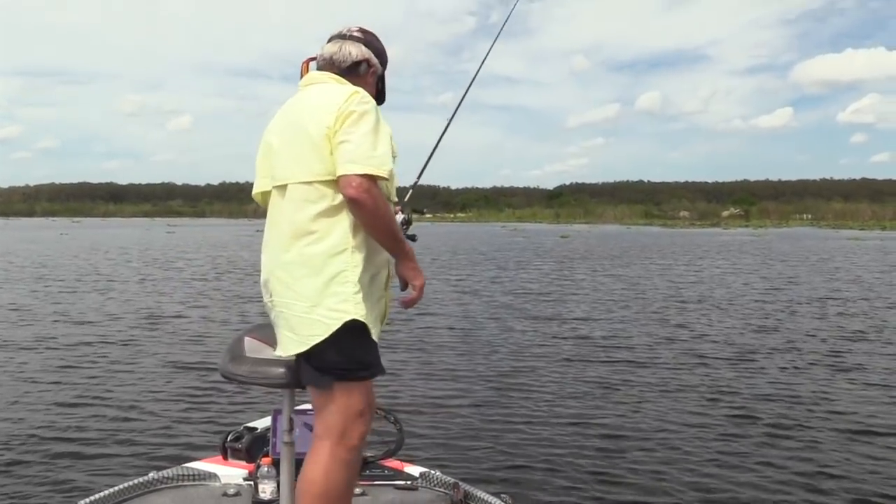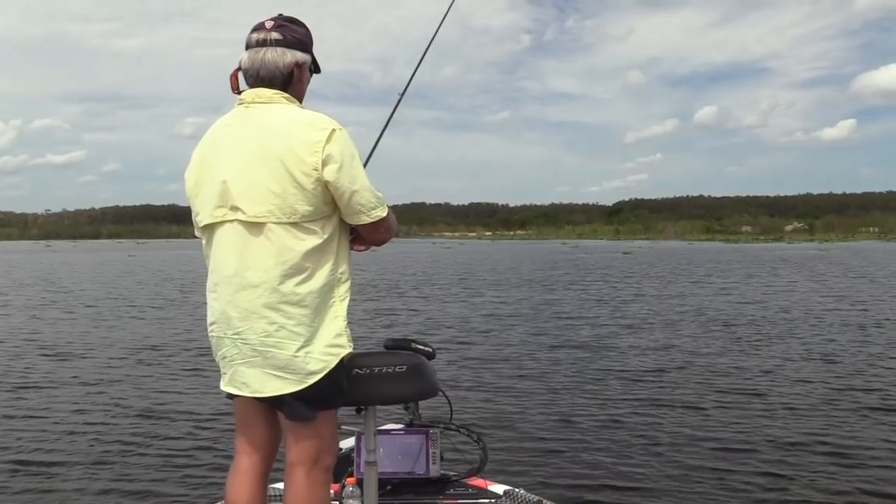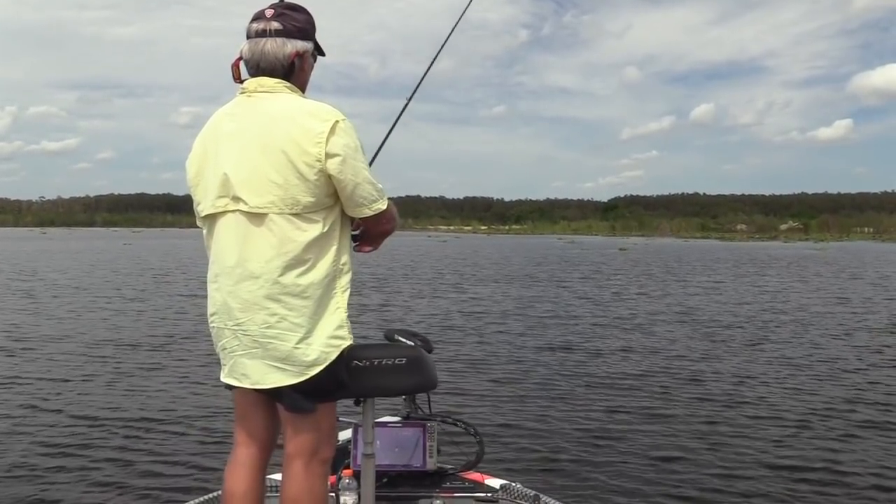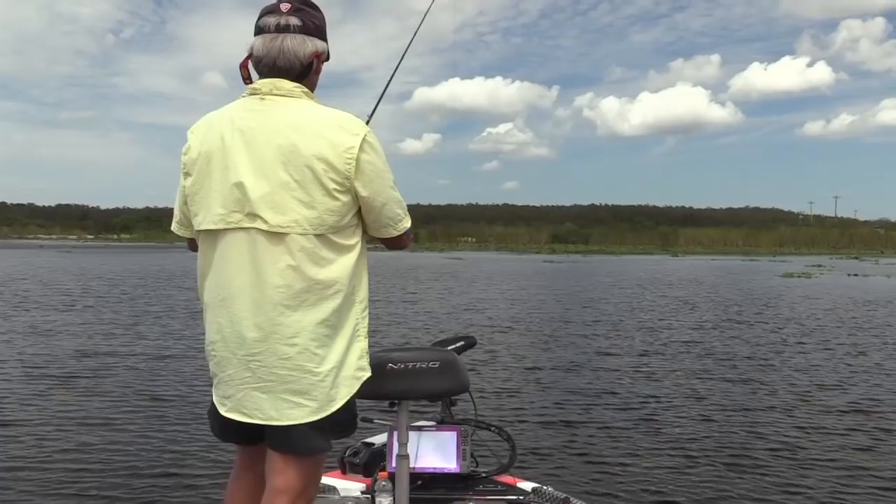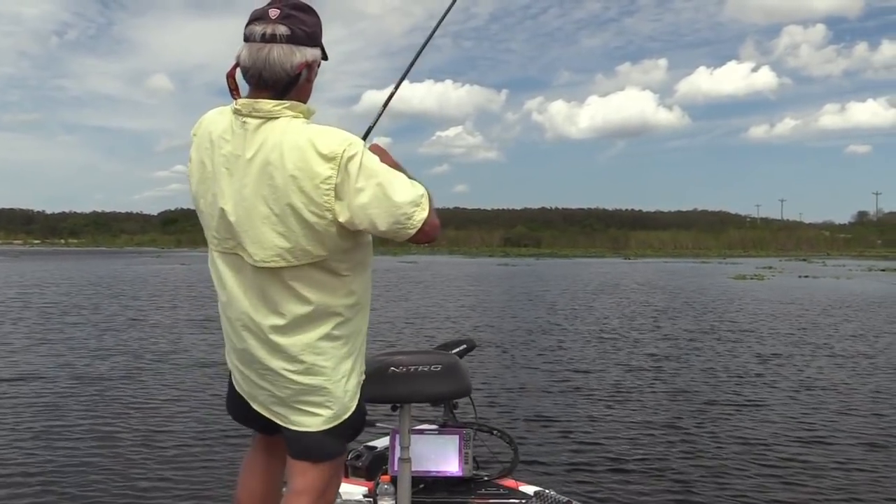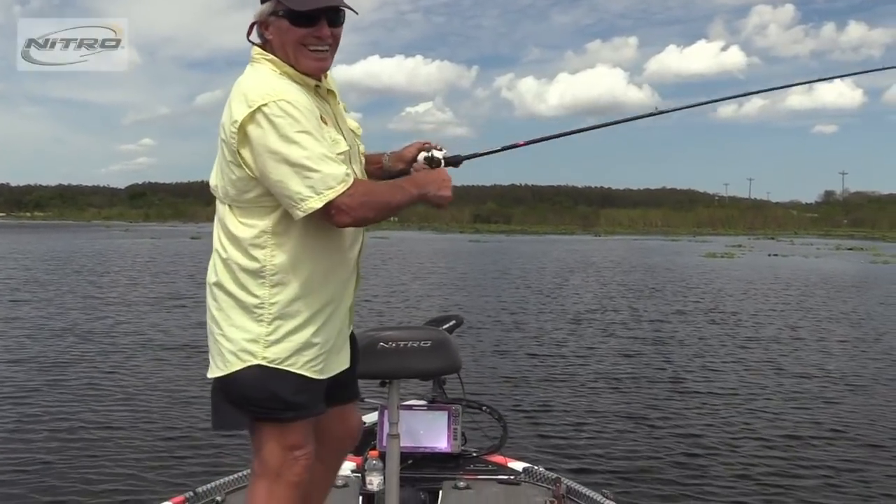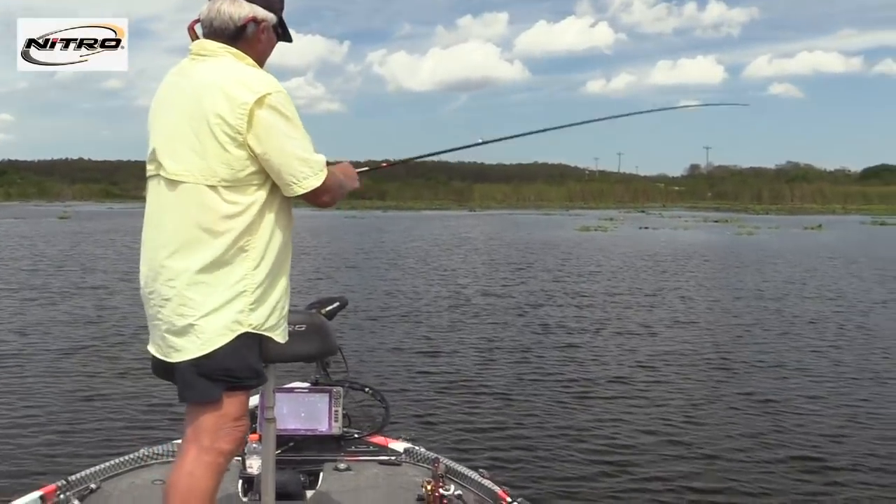So I got it on spot lock. And the motor's steering itself. Oh, there's one. I got him. I'll tell you what, folks. Hey, when you get them all nailed in, that's the way to catch them.